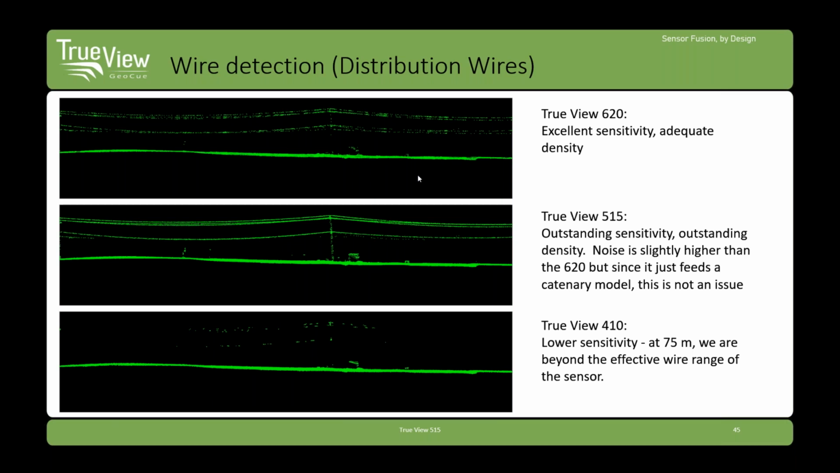So here we've looked at some wires, and they're distribution wires, three-phase distribution, but it's not 43,000 volt stuff. It's probably 8.3 kilovolt type line. So you would see that going down a city street, etc. So TrueView 620 at the top, excellent detection. Look how low that noise is. The data looks thin, but that's just because we're zoomed out on it.